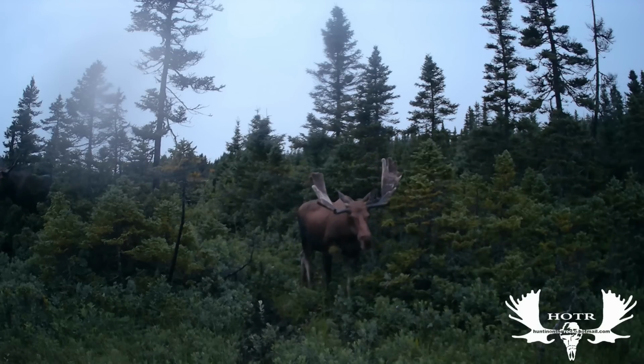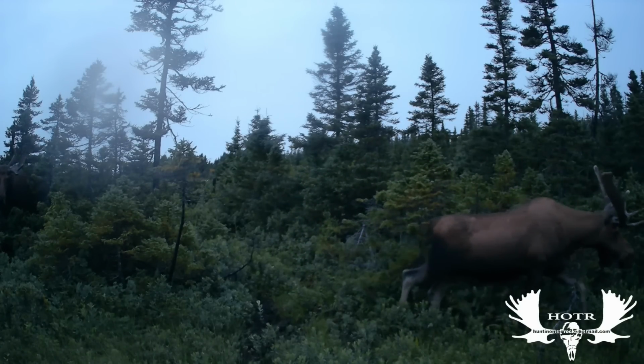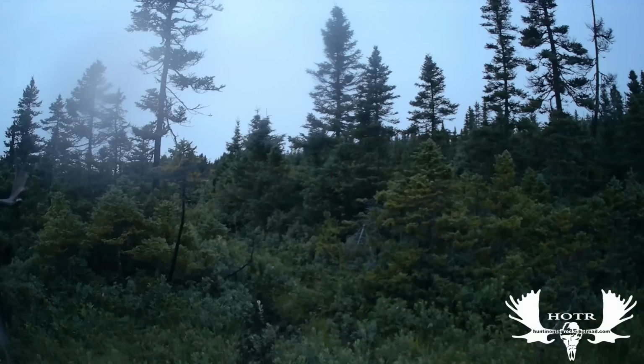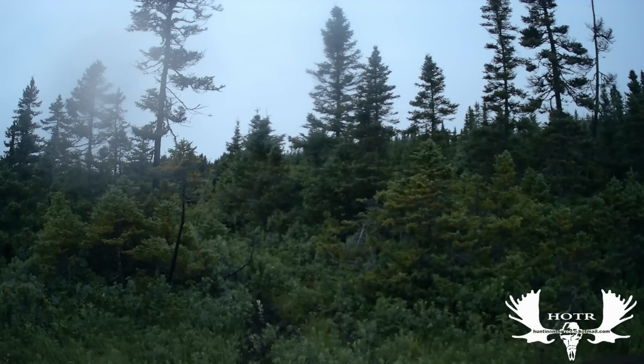I was so excited when I got this footage. Two real nice bulls at the one time. Even though my lens got fogged up, I guess because of the rain and moisture or whatever, this bull looks like a real nice one coming into the camera, and I just had to show it.